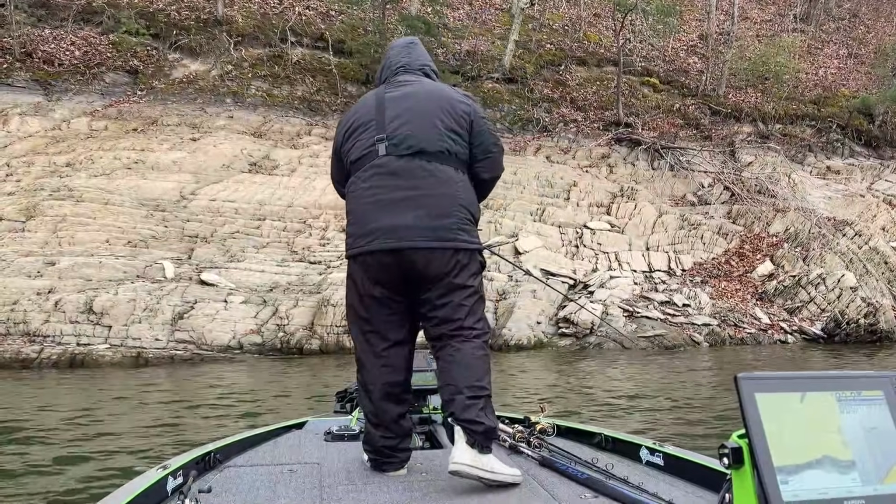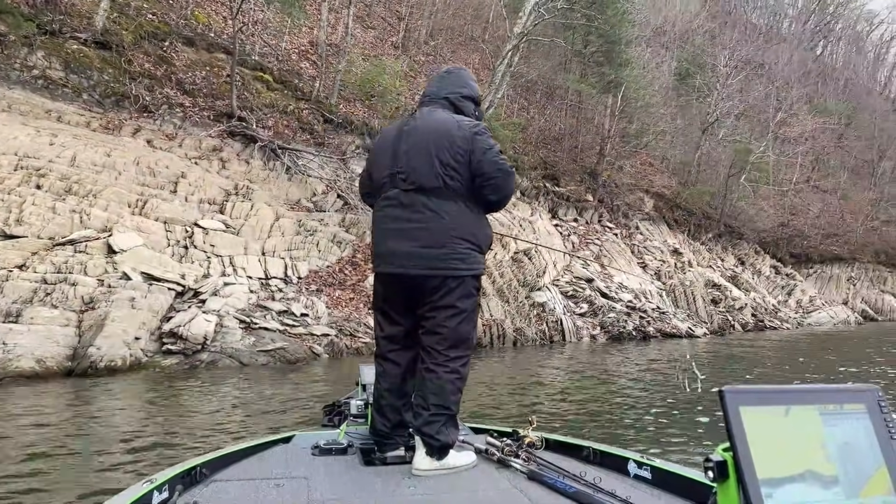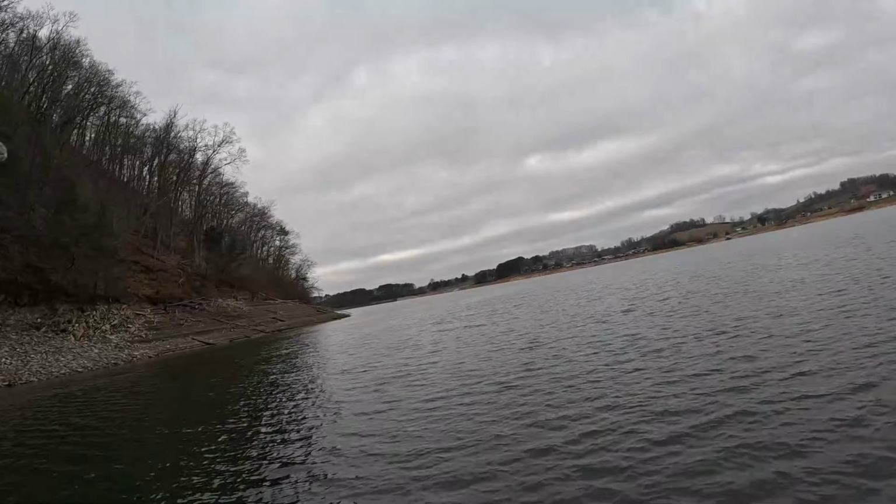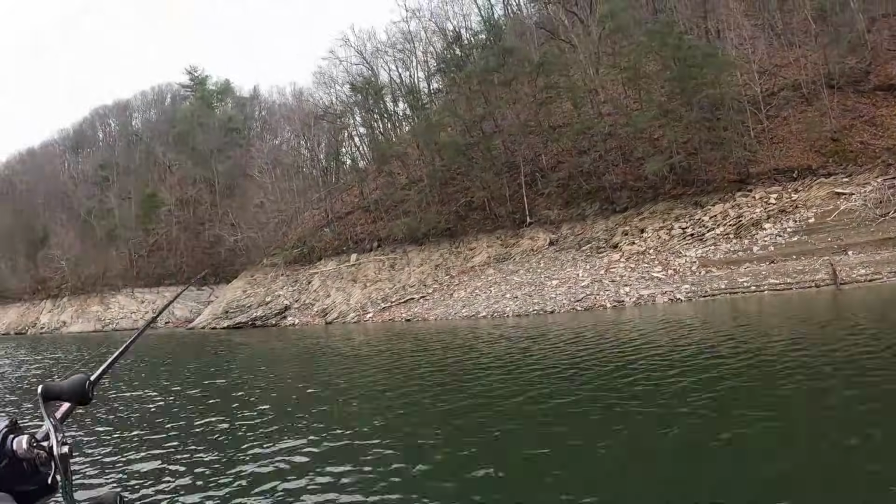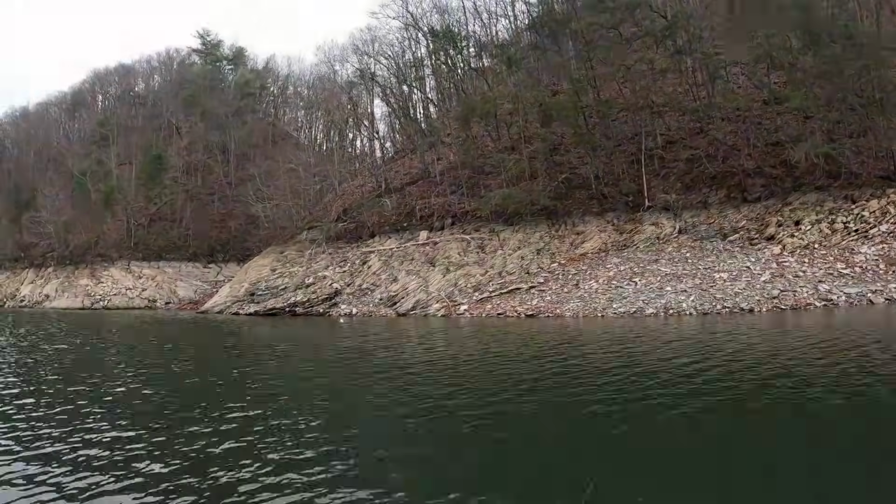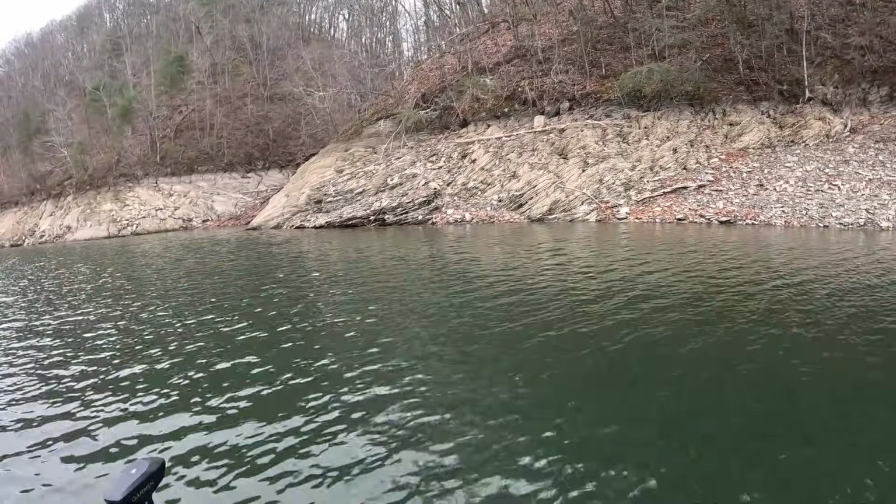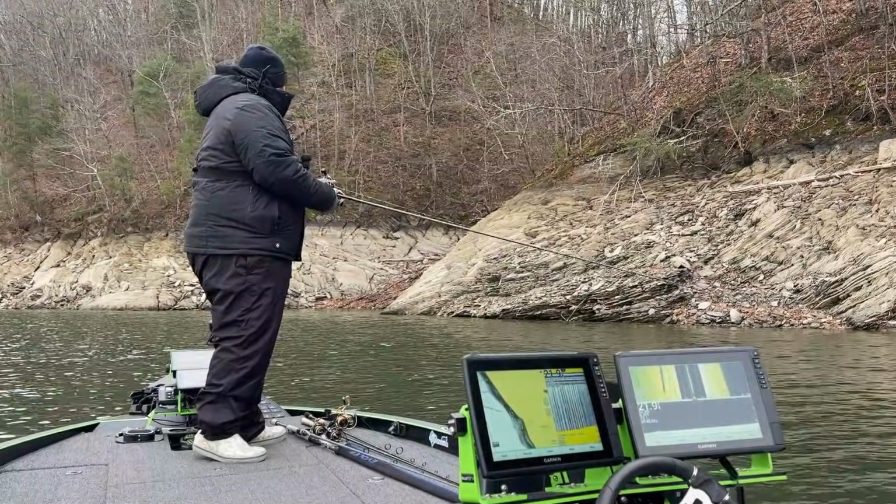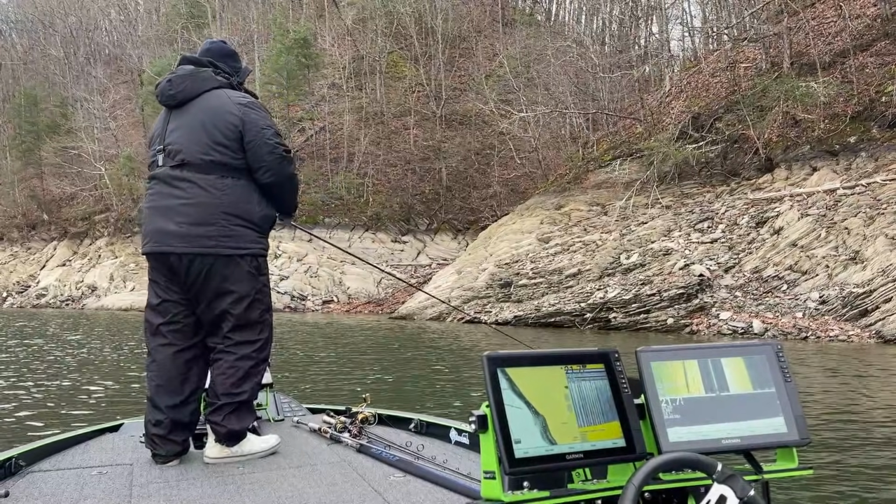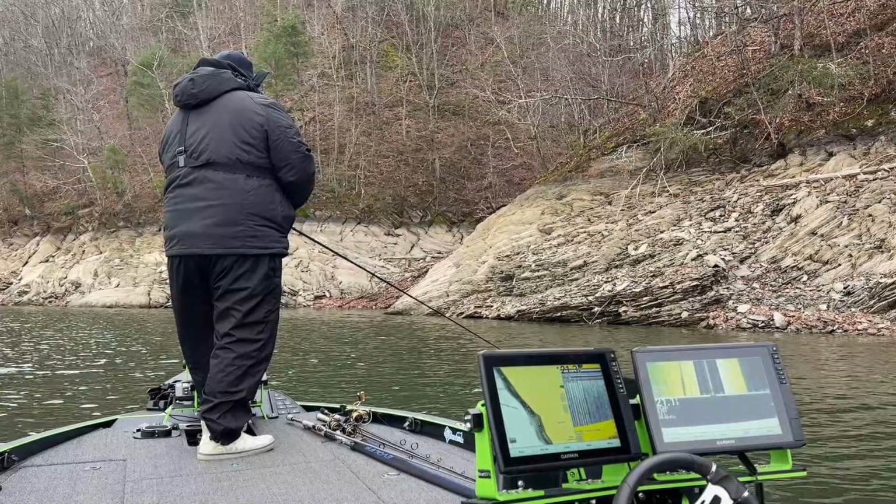Yeah, no. About 15 feet, Mike. So they might be up. I'm gonna get right here to where this transition is and fish both sides of it. They may be more sitting in that undercut right there. That might have been that wood. That might have been the wood.